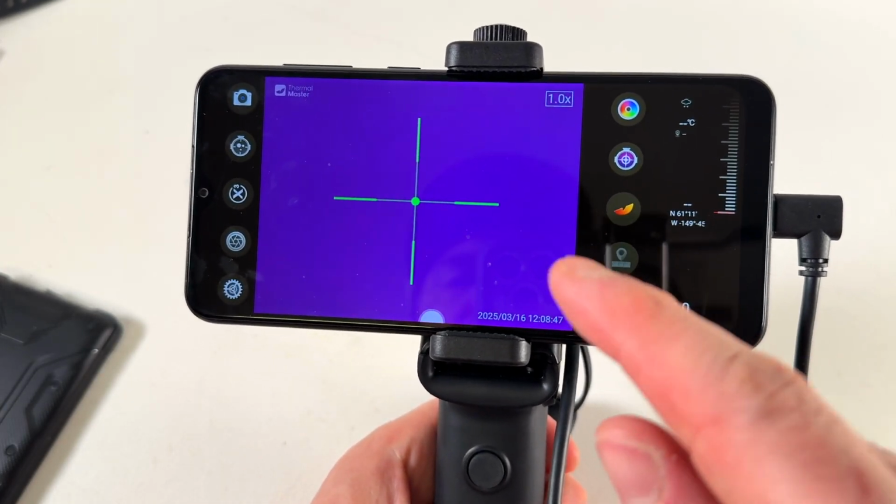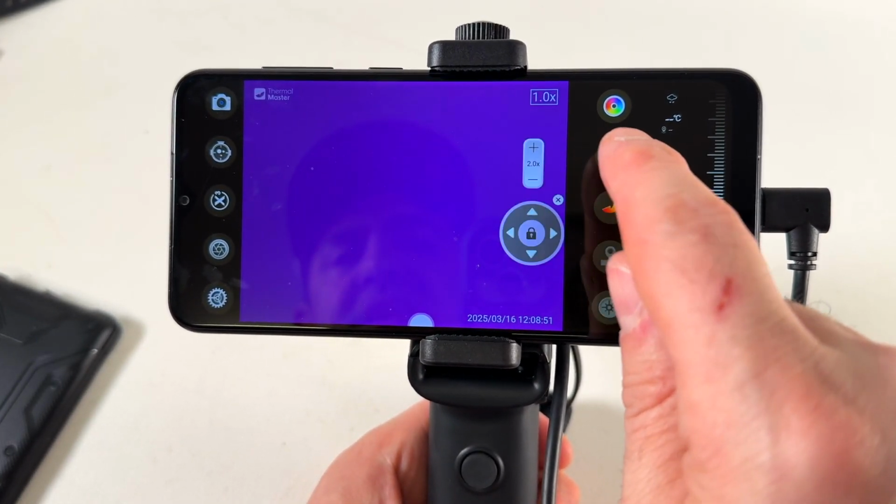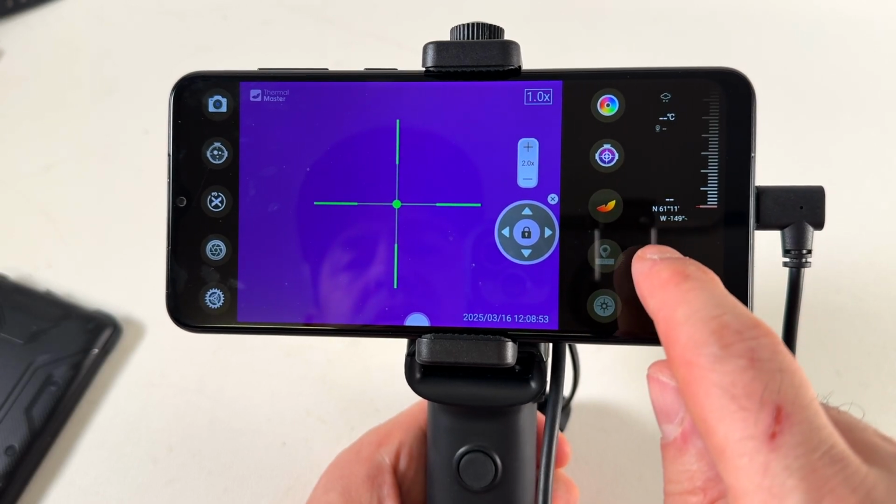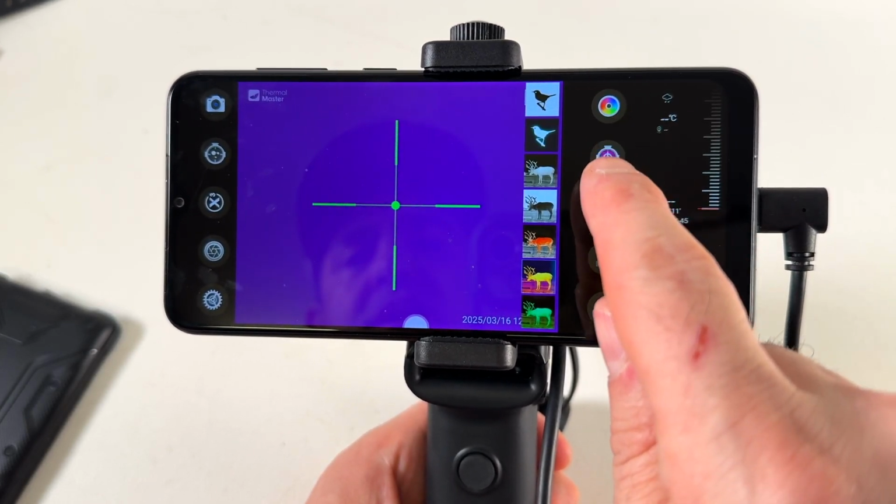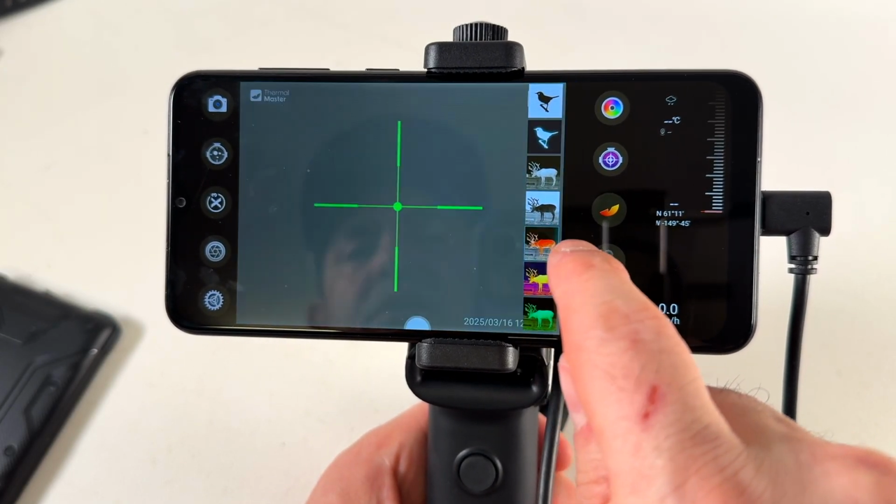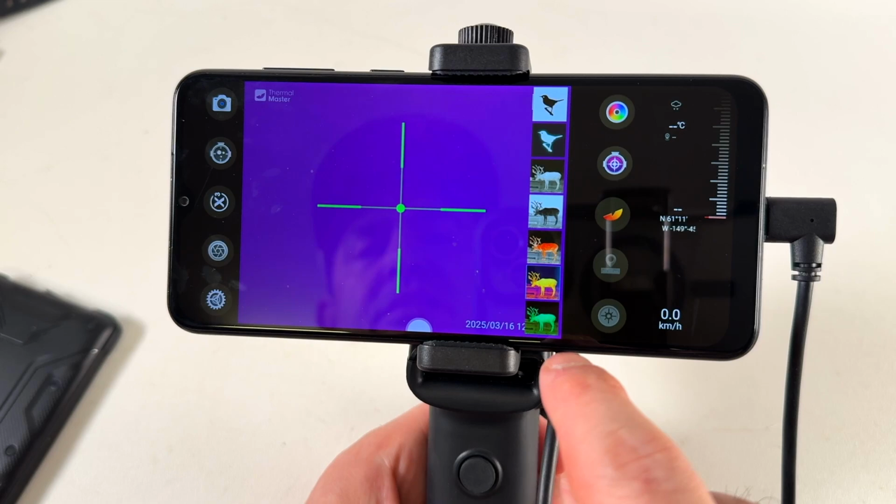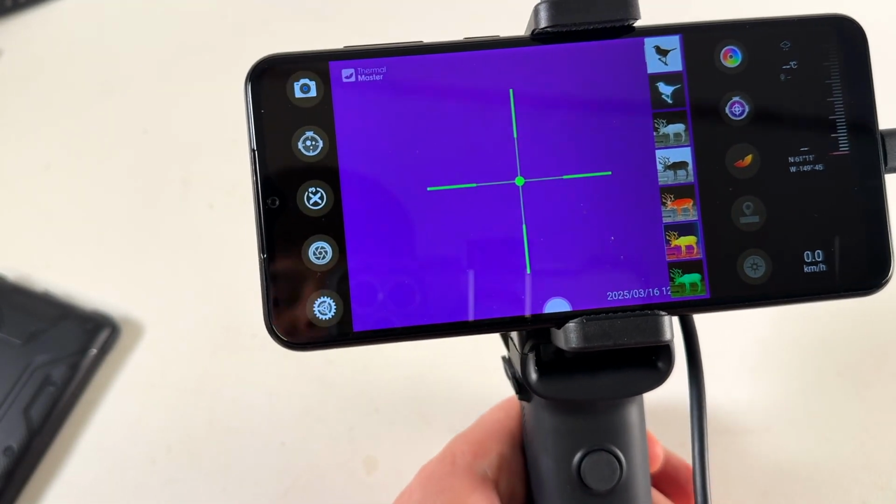But this is what I love, is the different reticles that they have. I haven't had that in something before, and then there's just all kinds of settings. But what makes it better when you're using the Android phone is you can get sound. It uses the mic from your phone itself.